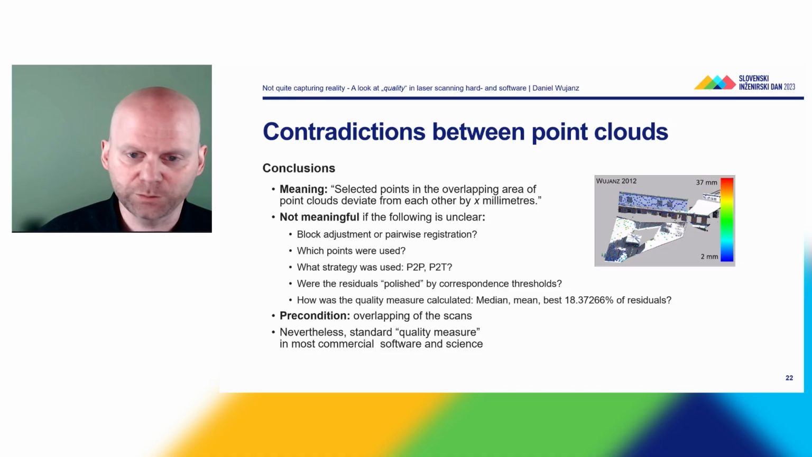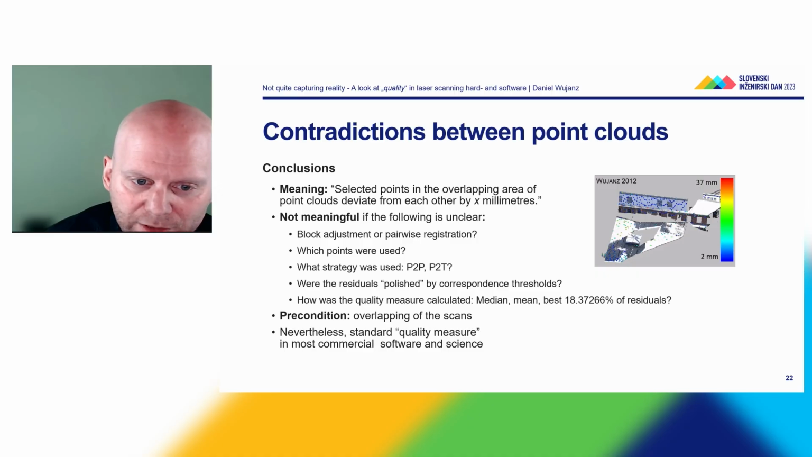Then it is unclear which points were used. Have I taken every 10th point? Have I started counting, just as an example, from the left? Have I started from the right? Which strategy was used? Was it point to point? Was it point to triangle? Has a correspondence threshold been used to polish the result? And how was the quality measure computed? Was it the median? Was it the mean value? Was it the best 18.37%?